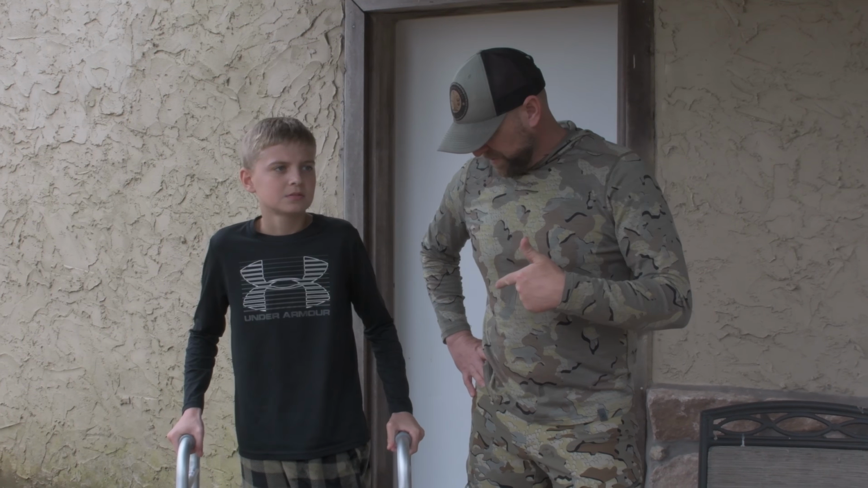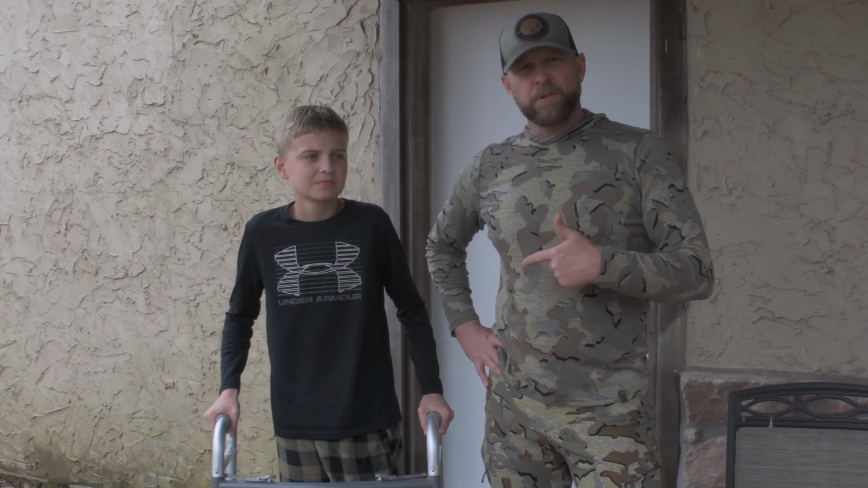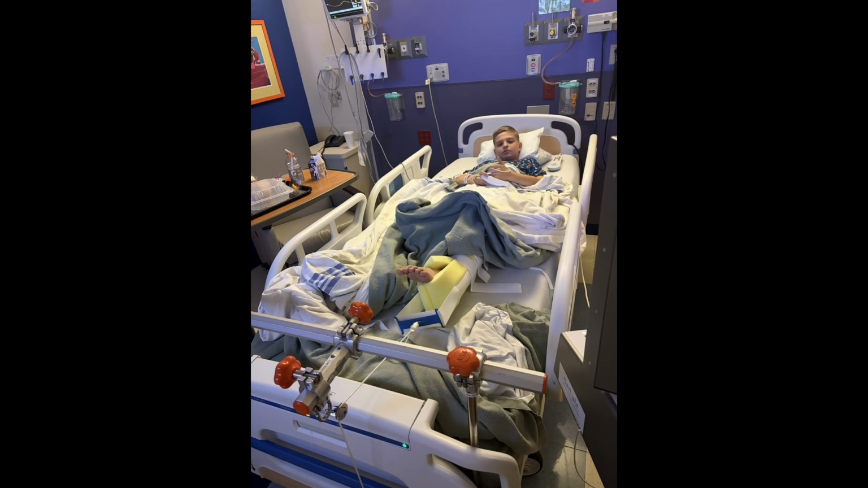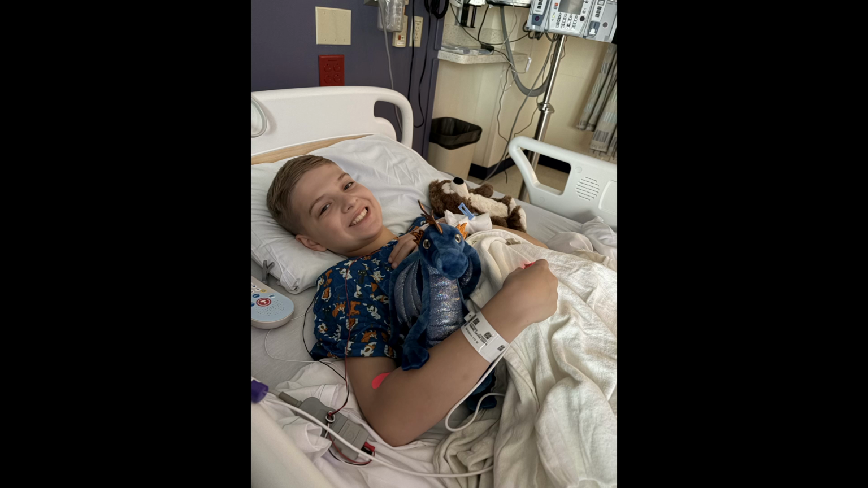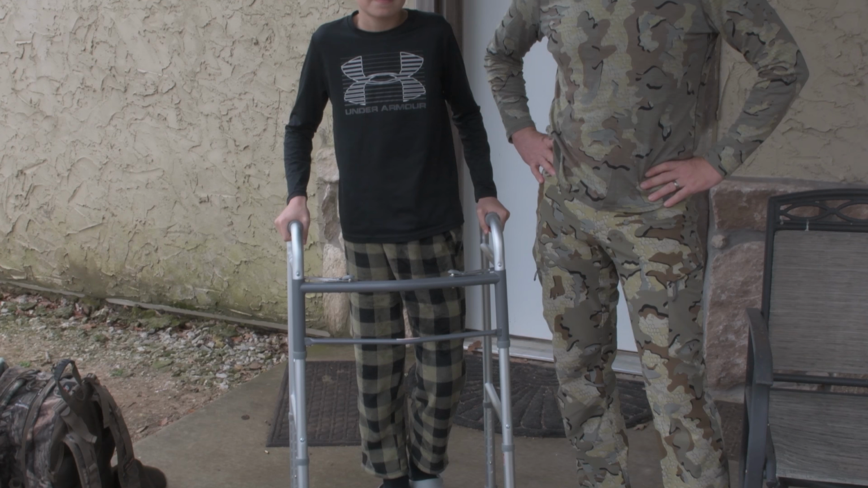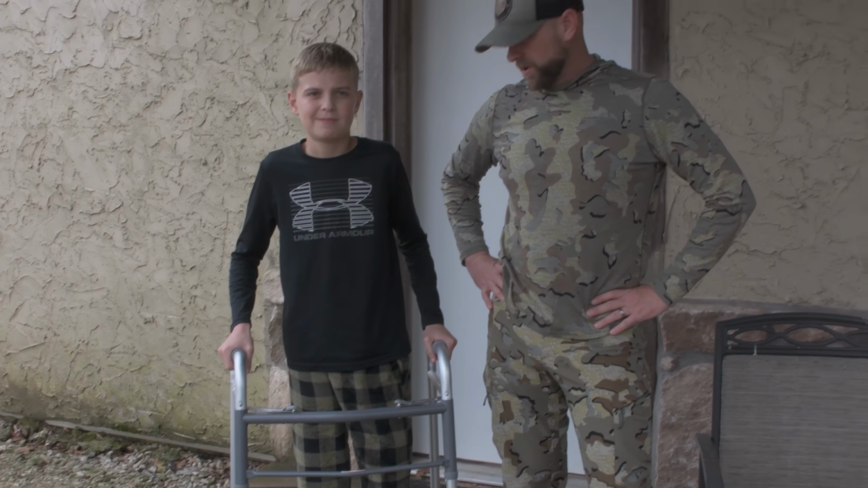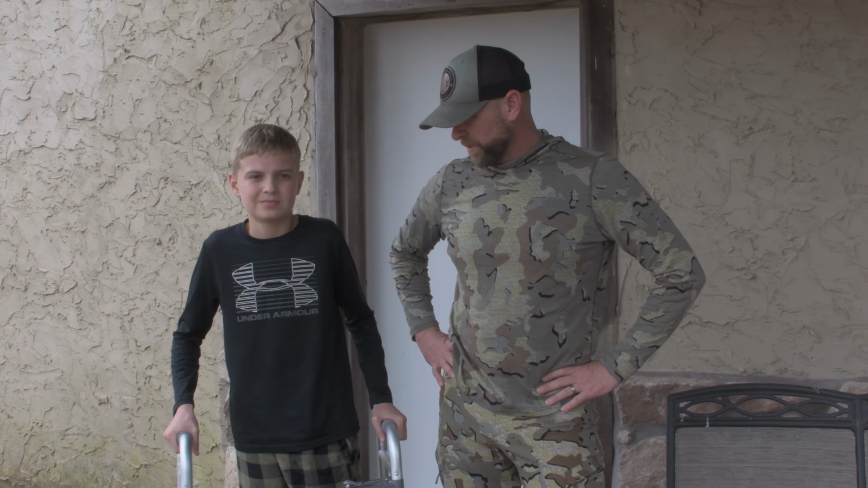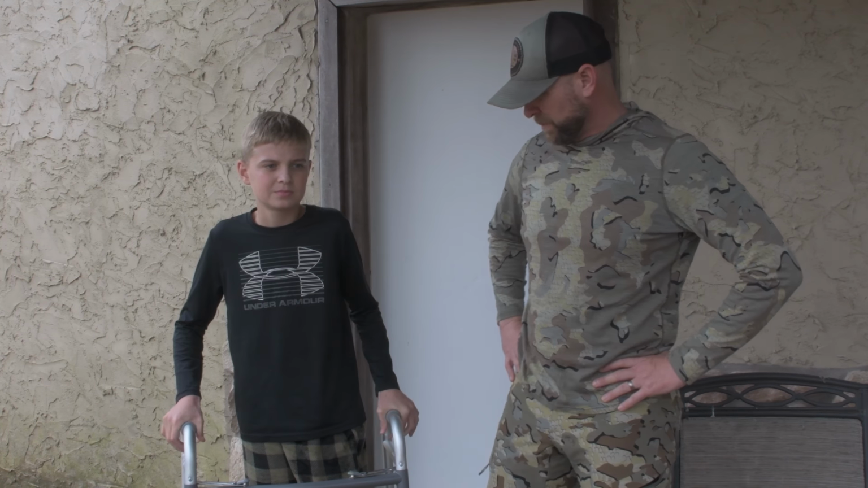And Dane here, he had a little accident last week. Actually a week ago tomorrow. He actually broke his femur, believe it or not. And so he's had surgery, but he's bound and determined to try to get out and shoot a hog. We've had this trip planned, so he's going to go with Uncle Randy and Brody.